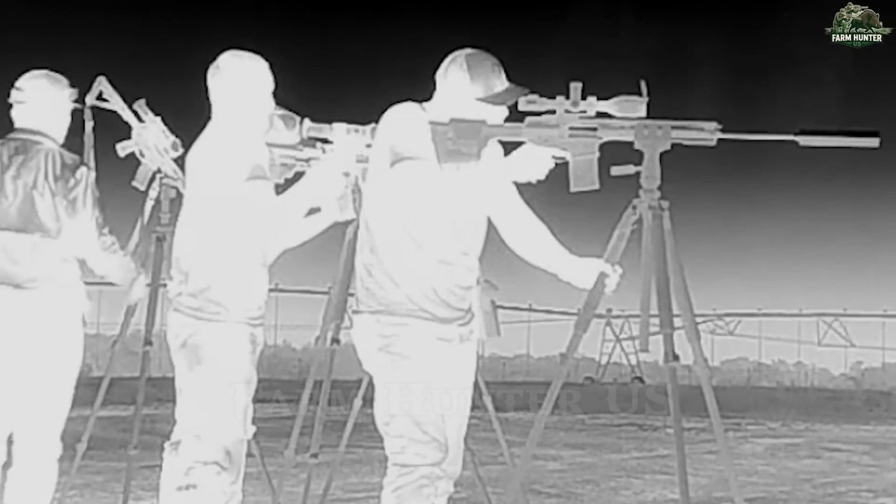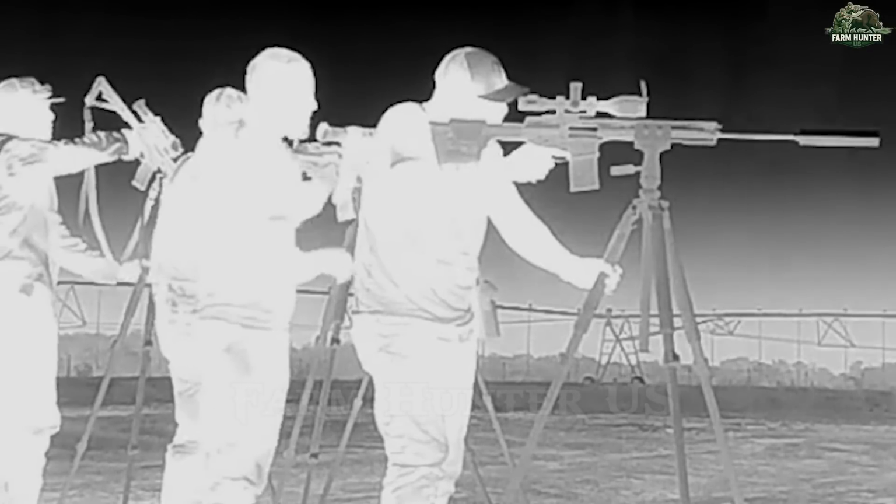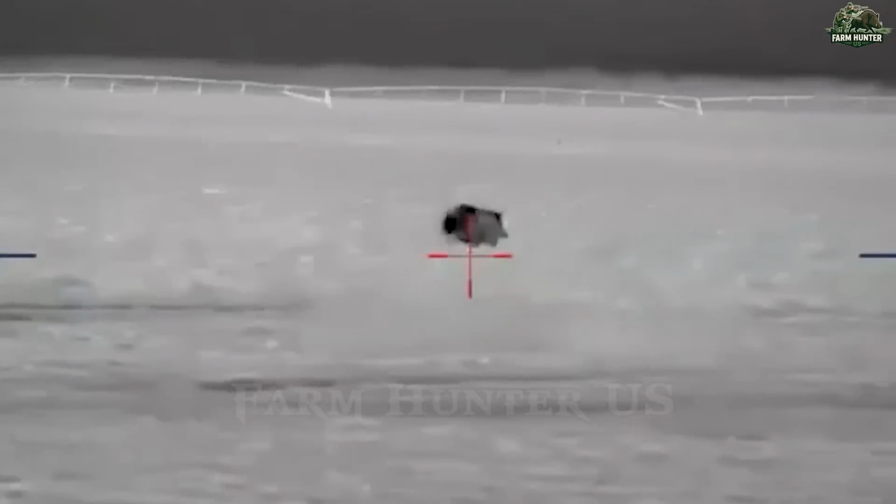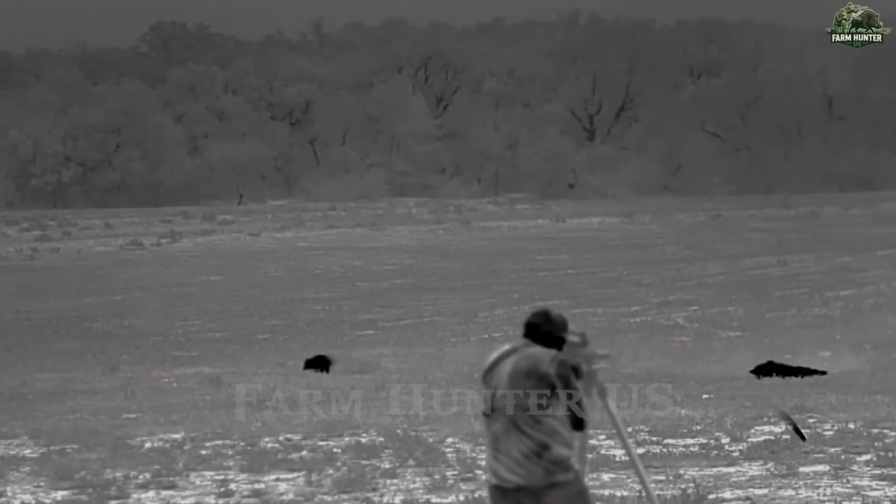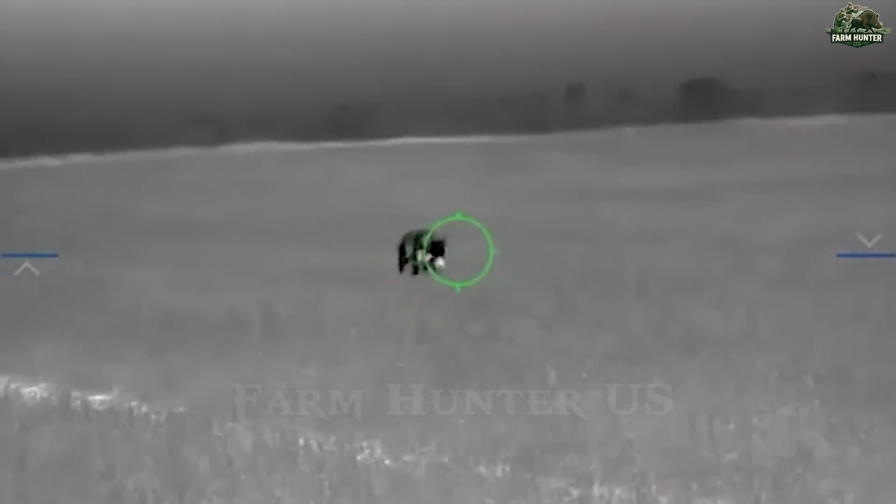Darkness blanketed the orchard where we chose to make our stand. I scattered a small pile of grain, a simple but effective bait. Wild boars are known for their insatiable appetite and strong sense of smell, capable of detecting food from miles away.